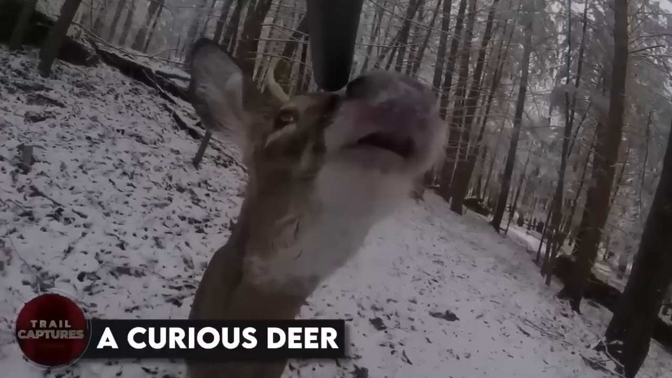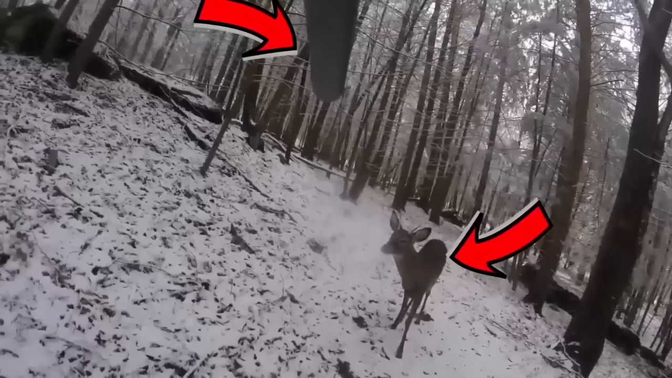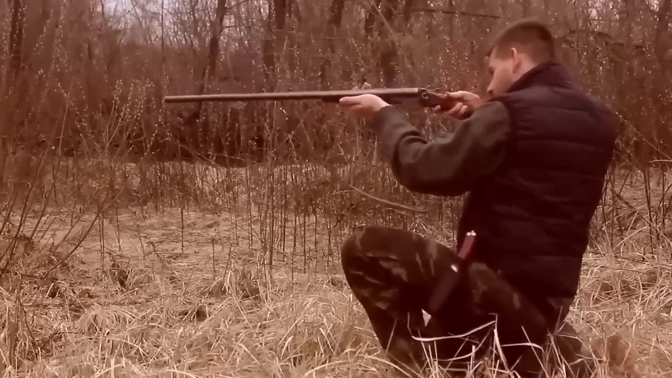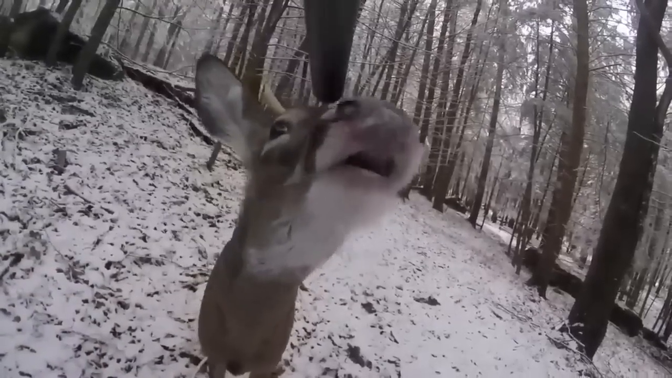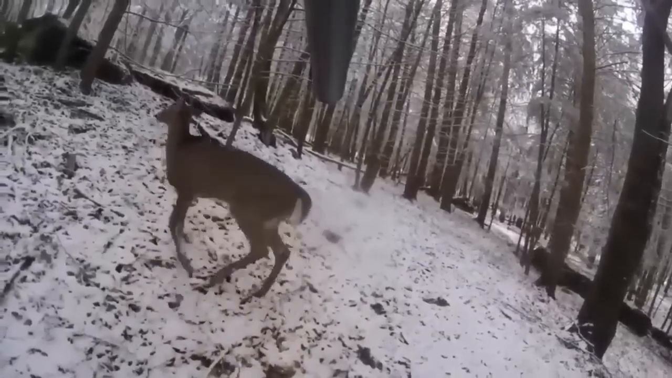A curious deer. They say the only thing stronger than fear is curiosity. And this little guy here is going to prove it right, because when the hunter was all set looking for some delicious deer to hunt, one of the deer wondered, I should go and check what that human's doing over there. And it came as close to death as anyone can. But good for him, the hunter decided to let him go that day.